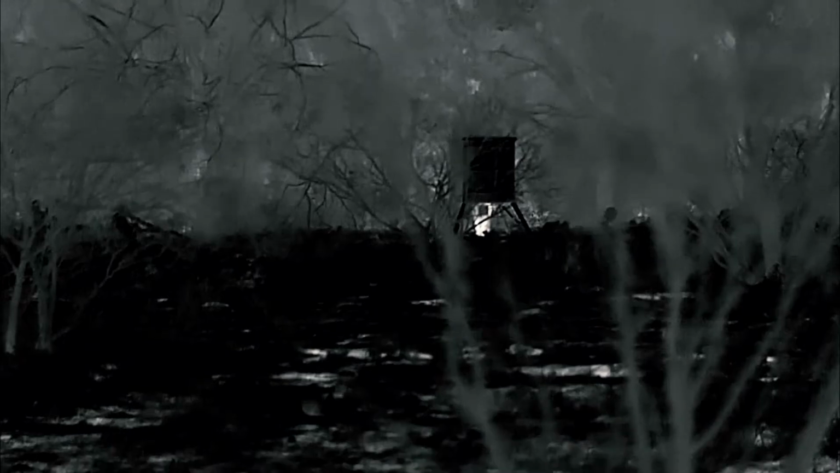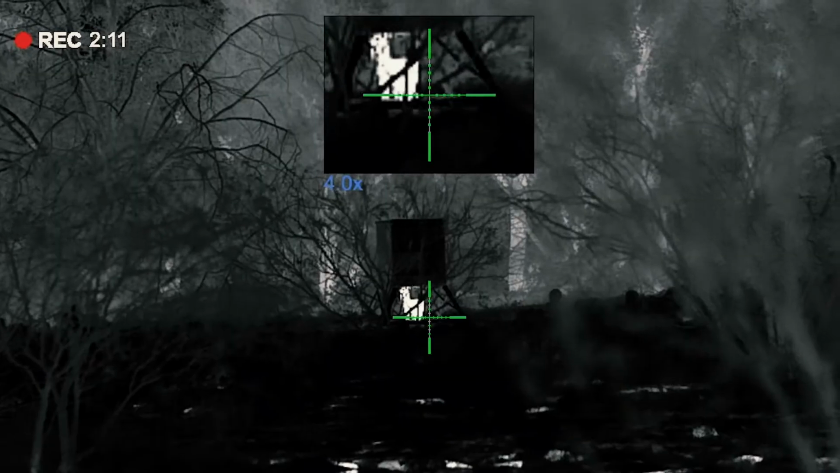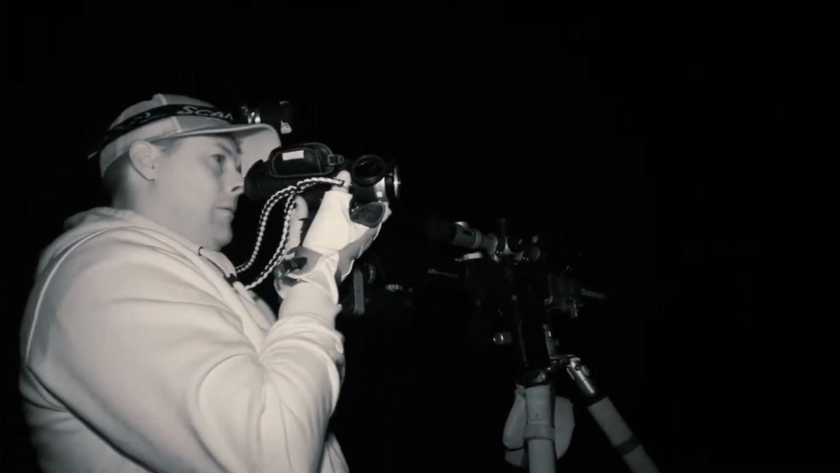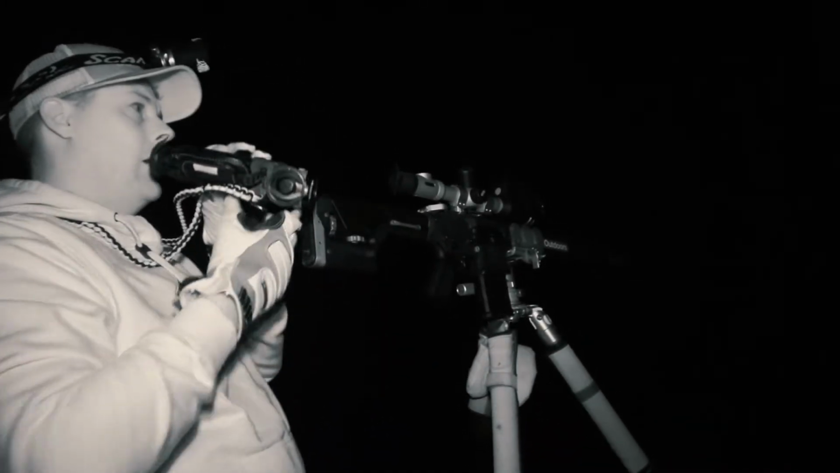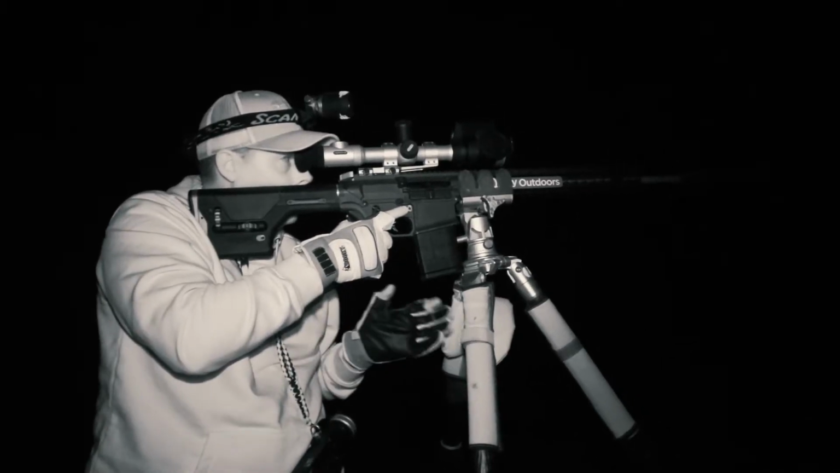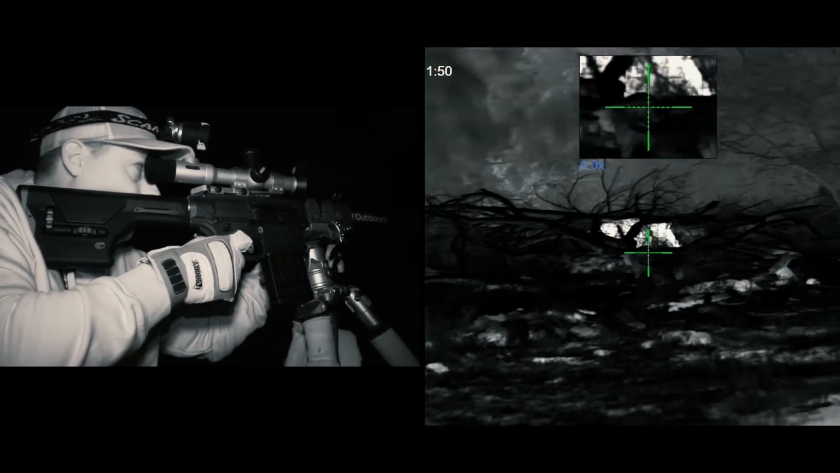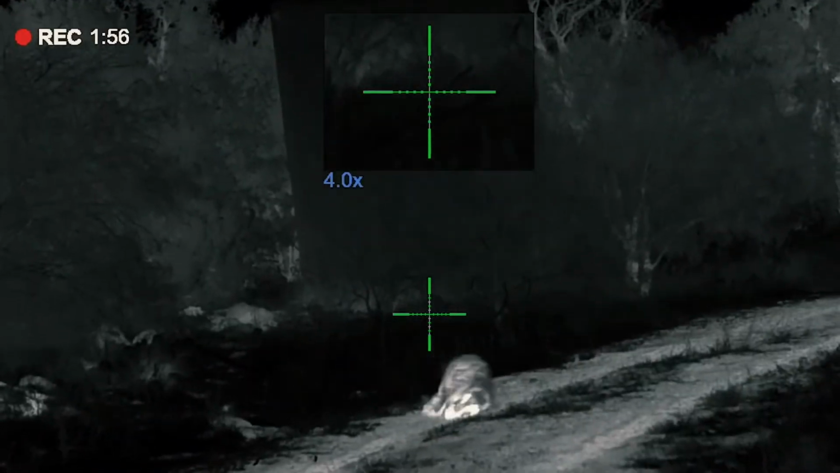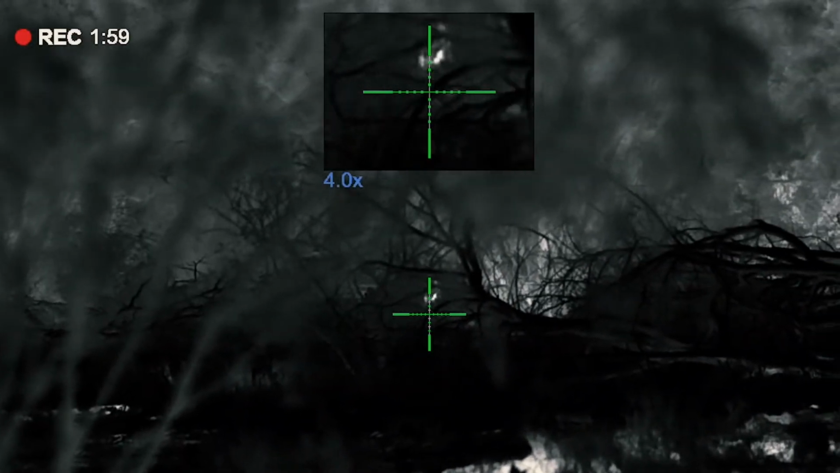I know there were 3 in there. I can only see 1 right now. I don't know if it's gonna get any better if we move. I know if we go left, it will. And here's a big one right. Here comes the other one. No, he's going the other way.